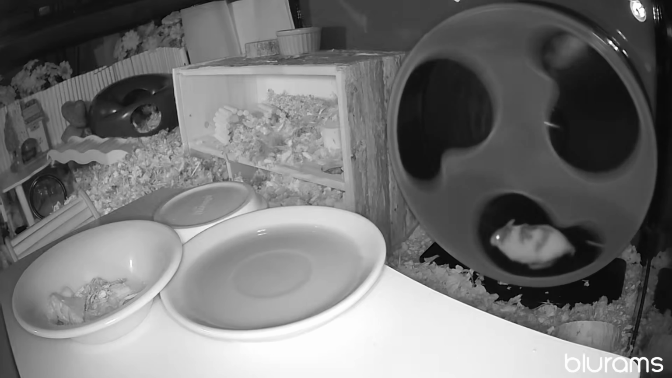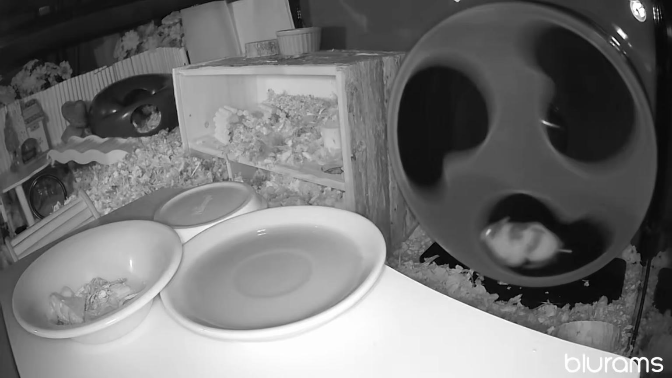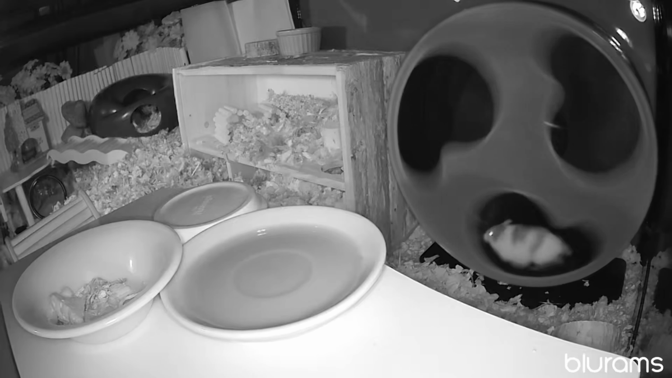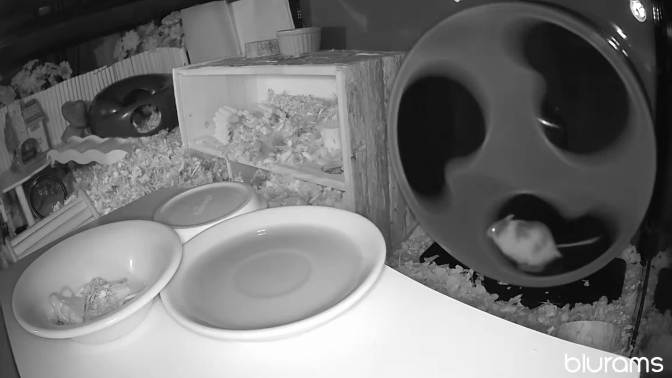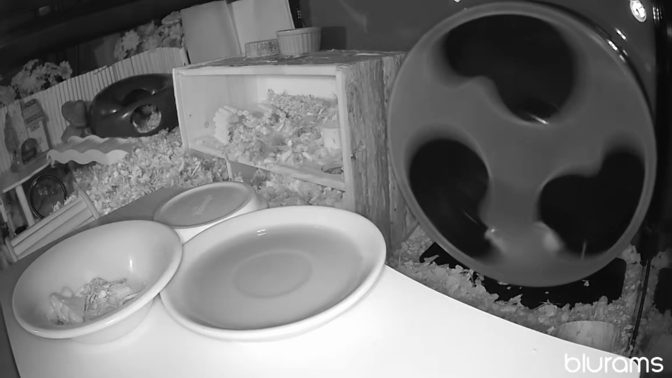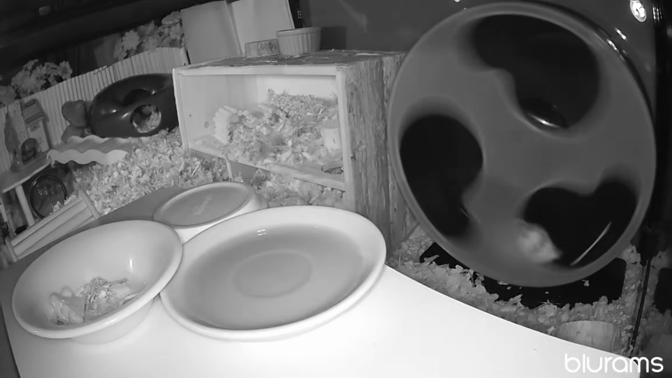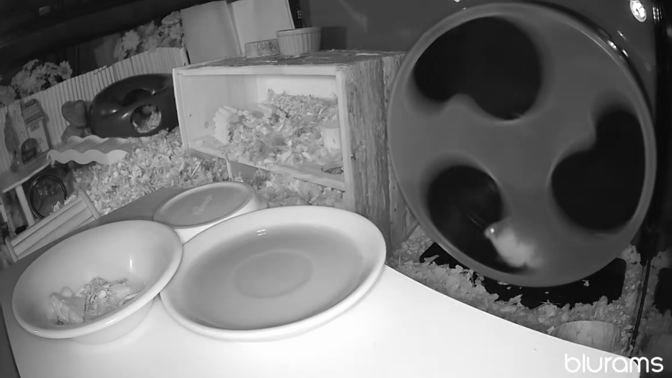Now, what you see in front of the wheel there, the wooden little thing, is a wooden barrel turned on its side for him to take a break and have a snack there, and the camera would catch him. If he wants to drink, he has to come up in the middle, come up the ladder, and there is water in this little dish here to make it easier, being that he has short legs.